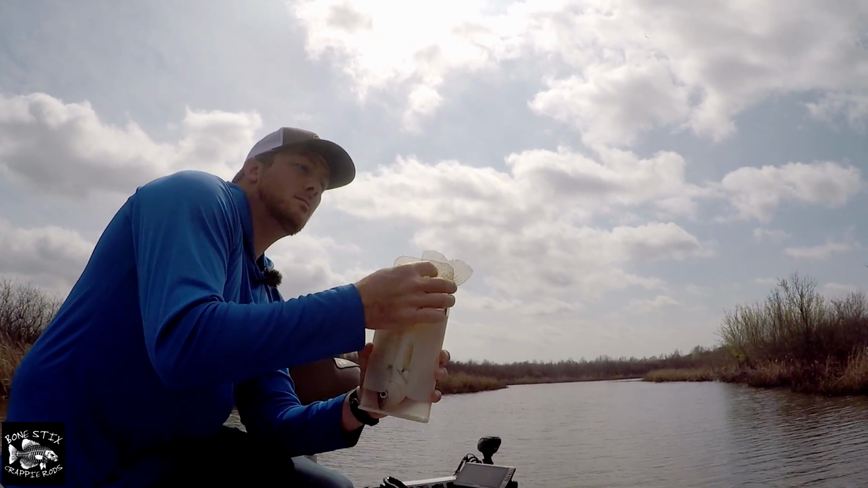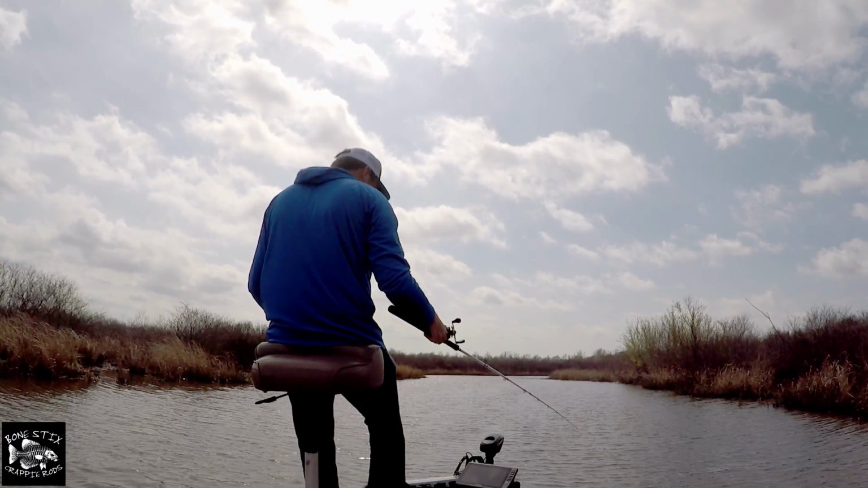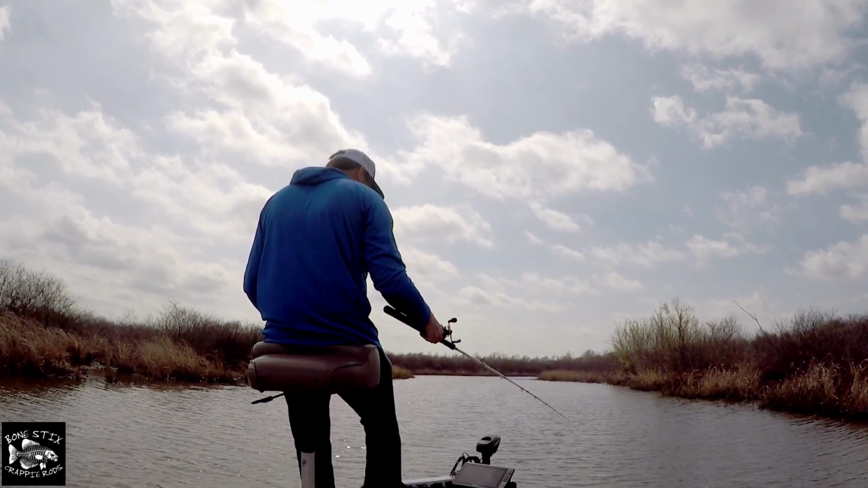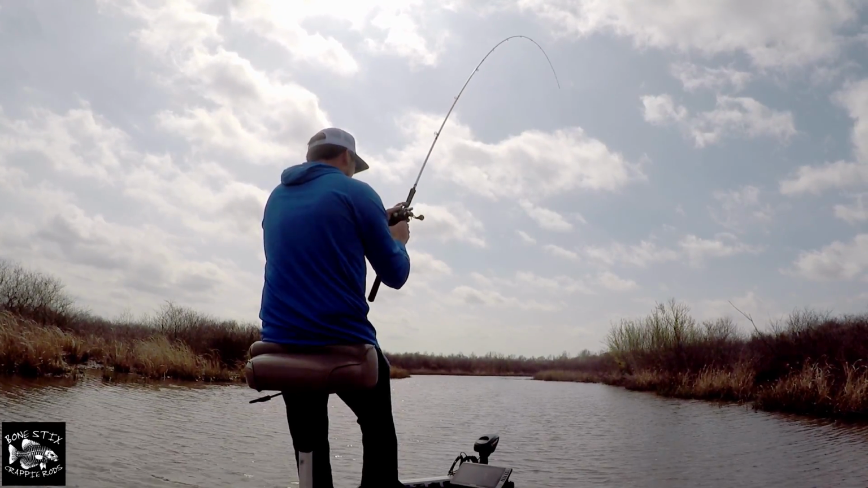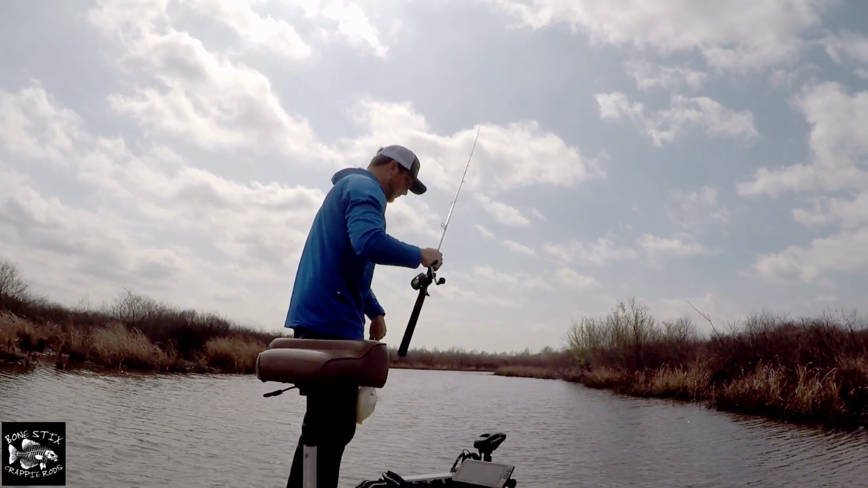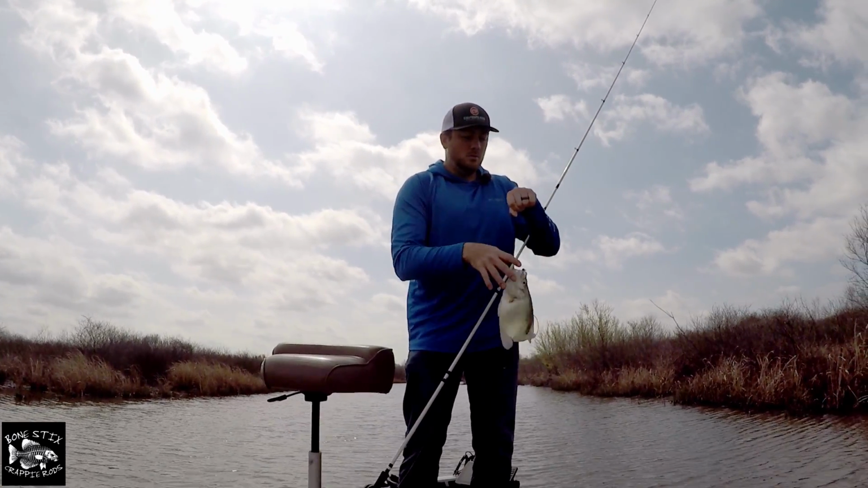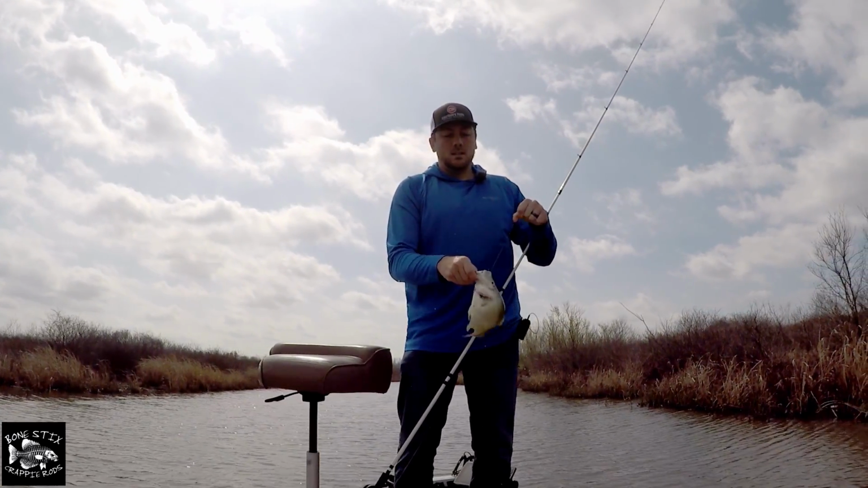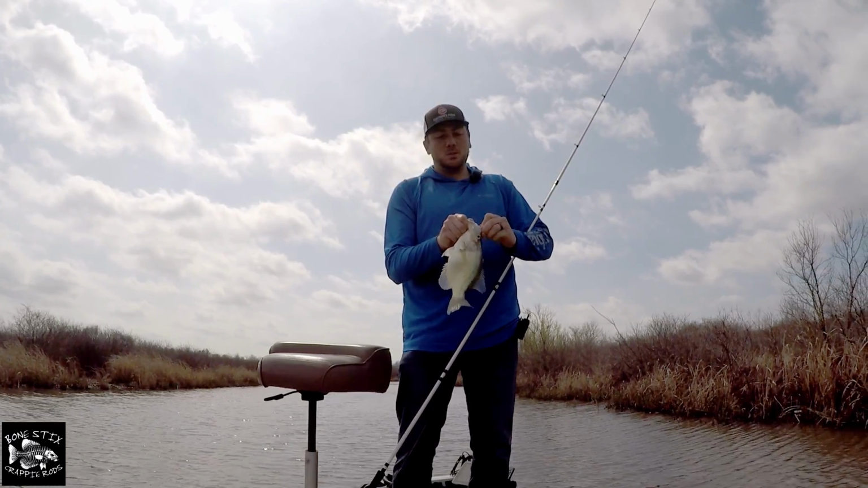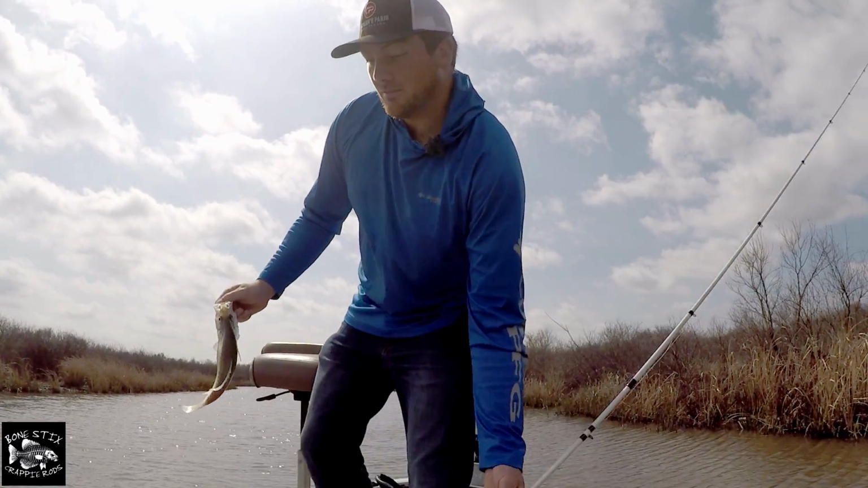Another 11, or 10 and a half anyway. Man, this is fun. So here lately I've been really focused on trying to catch 2-pound fish, which I don't know why, but this right here is just as fun, catching these really quick.